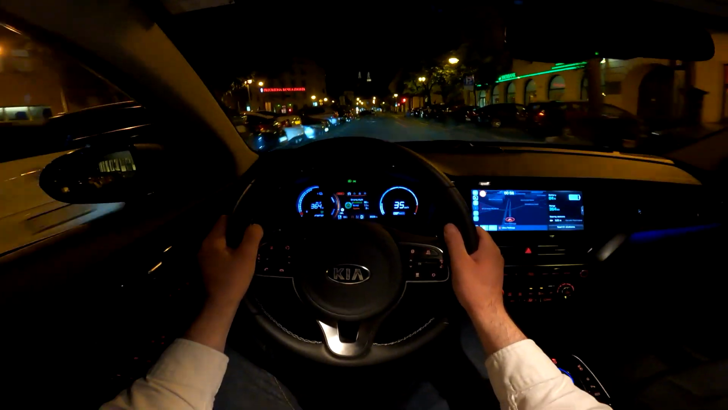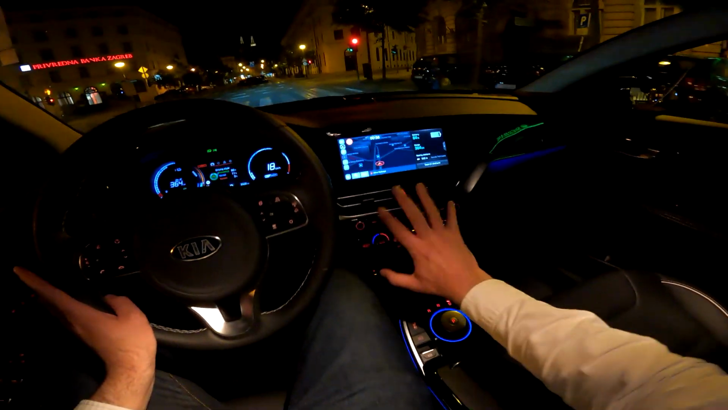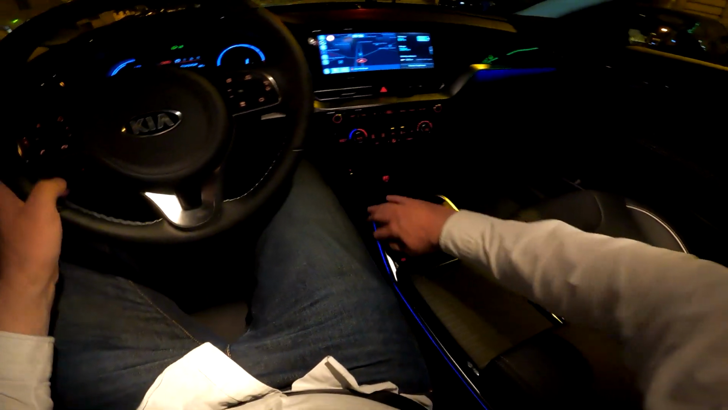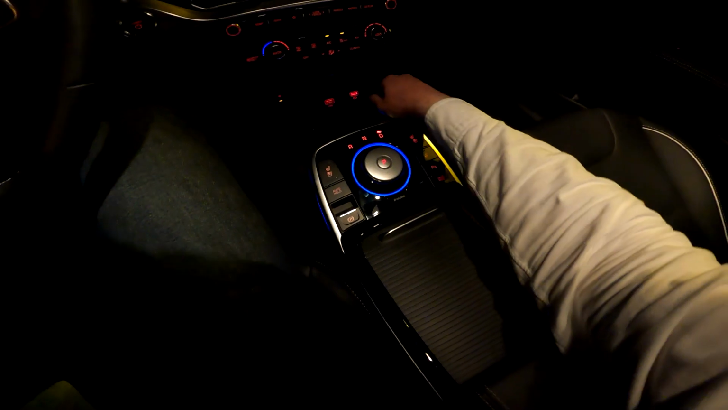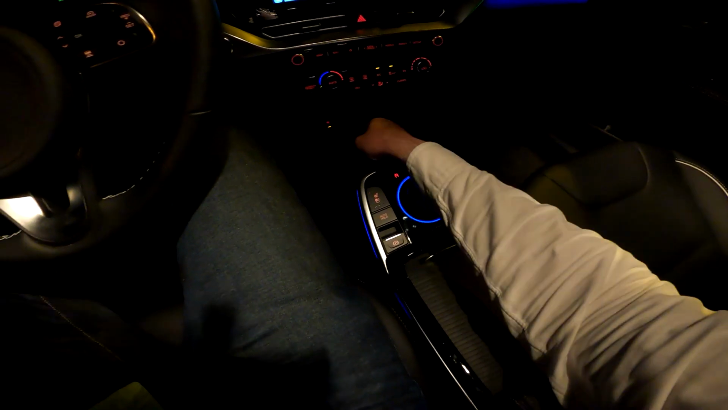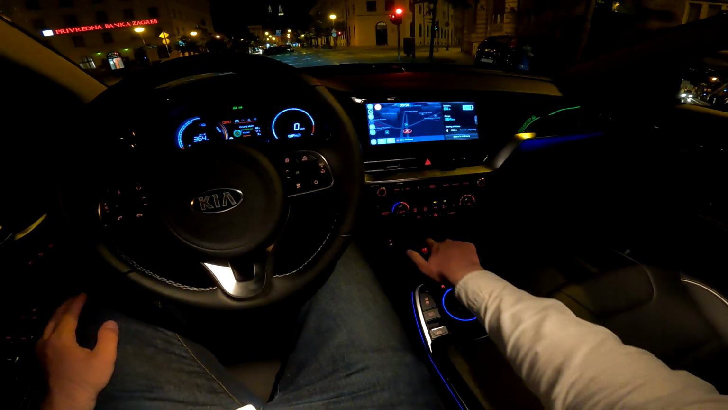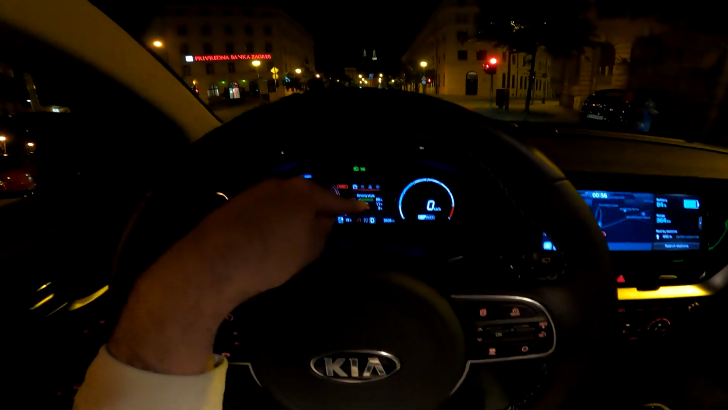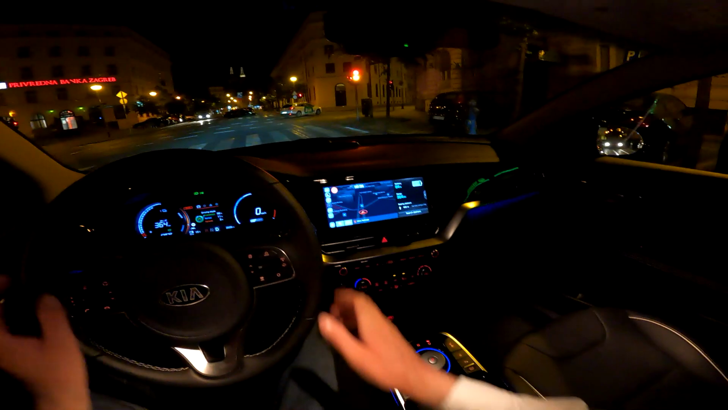And now we'll be stationary again, so let me show you this middle section, which is quite cool. So you saw this with the ambient lights all around. Here we have the USB port, both of them are illuminated, and a 12-volt power outlet. You have the wireless charger for the phone, it's a shelf, and I'm actually currently charging my phone. If you turn off the car and leave it here, you will have an alert message saying that your phone is still here in the charger.